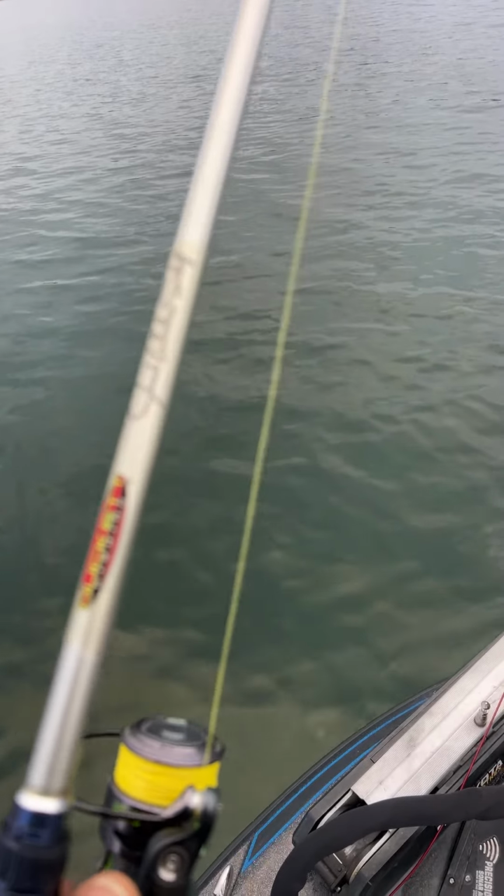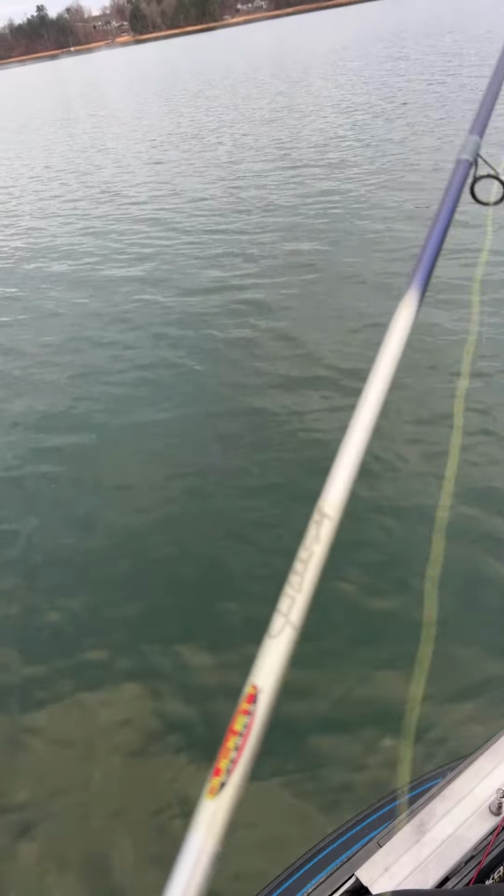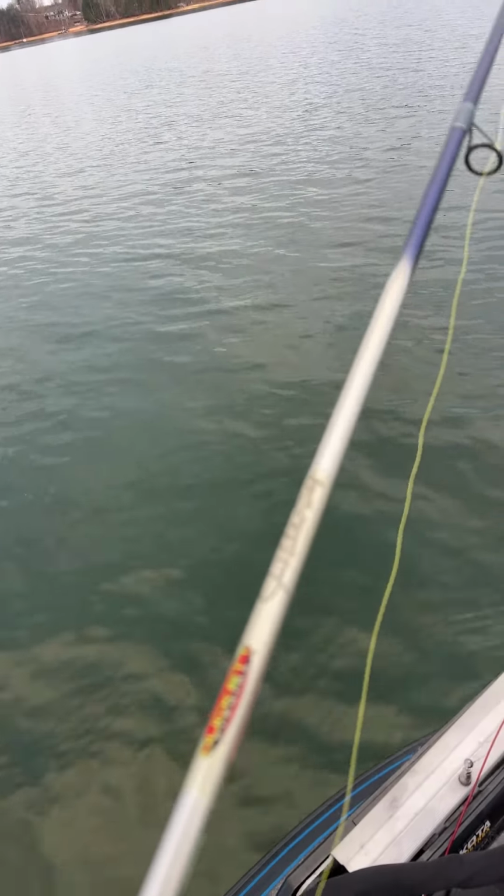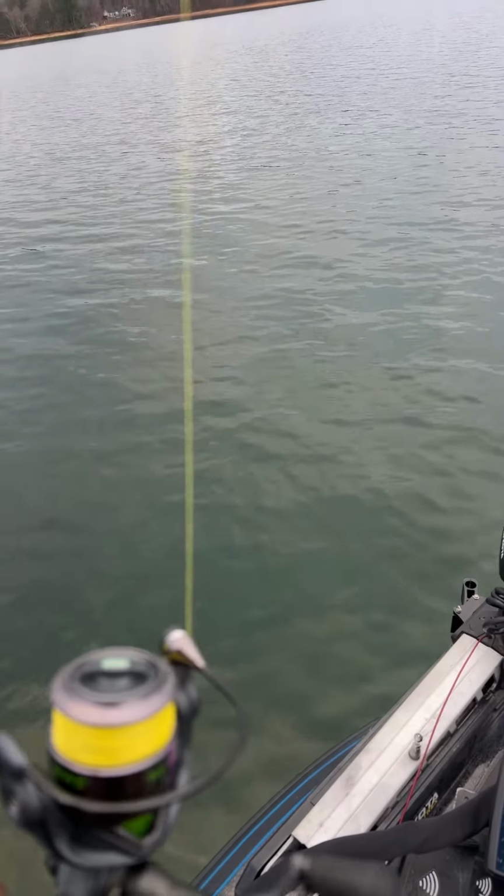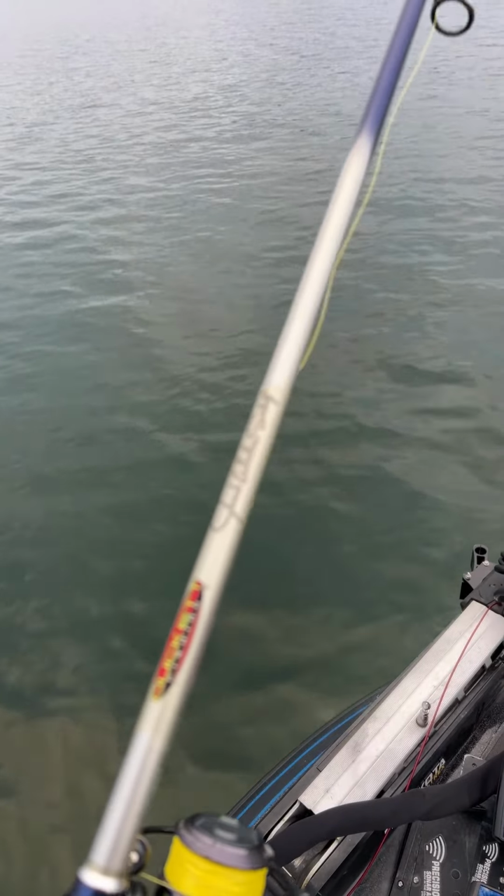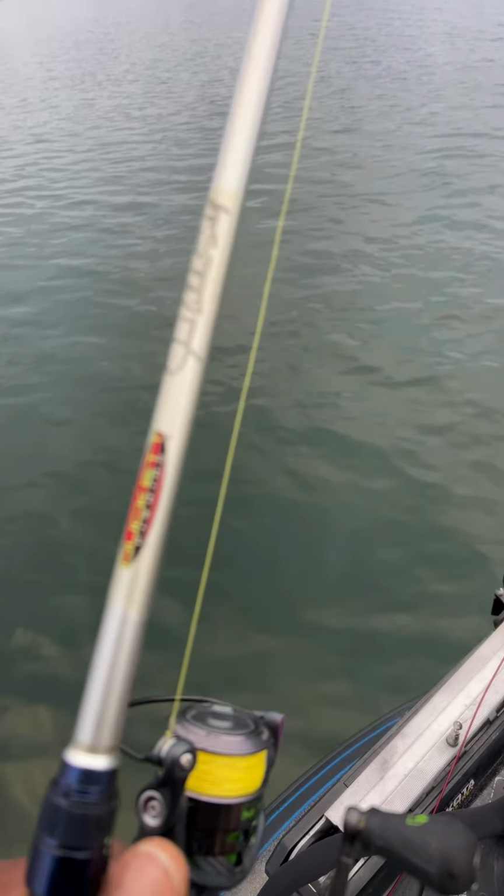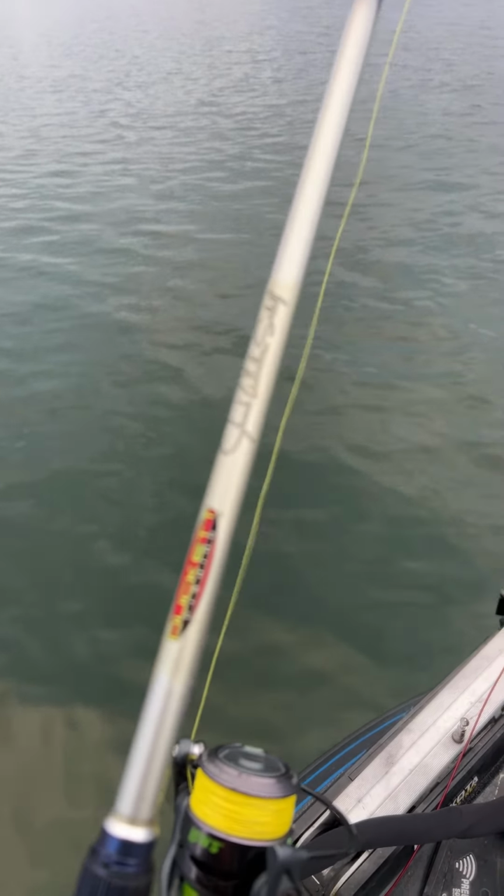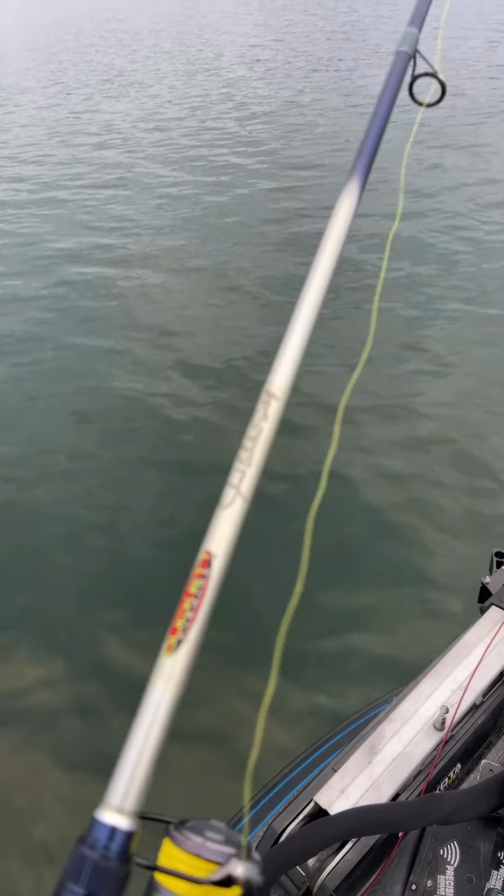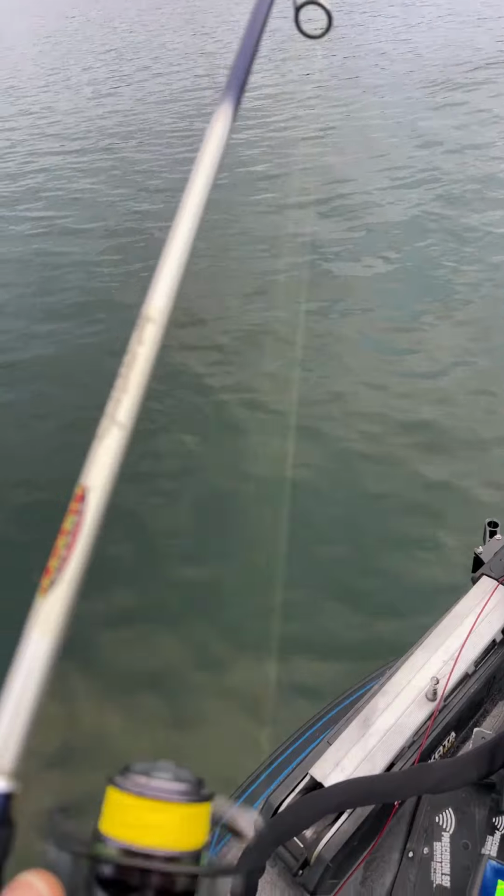Phil said, what kind of knot do I use? Who in the chat knows what type of knot I use to tie my braid to fluorocarbon? And then also, what kind of knots do you guys use? Phil said, looks like 50 degrees. Oh, 50 feet. No, sir, that was 50 degrees. So it's 50.9 degrees right now. Somebody said a uni knot.